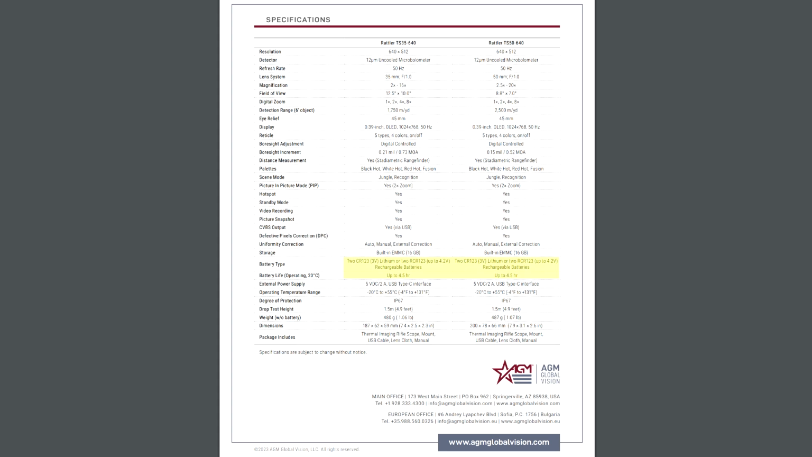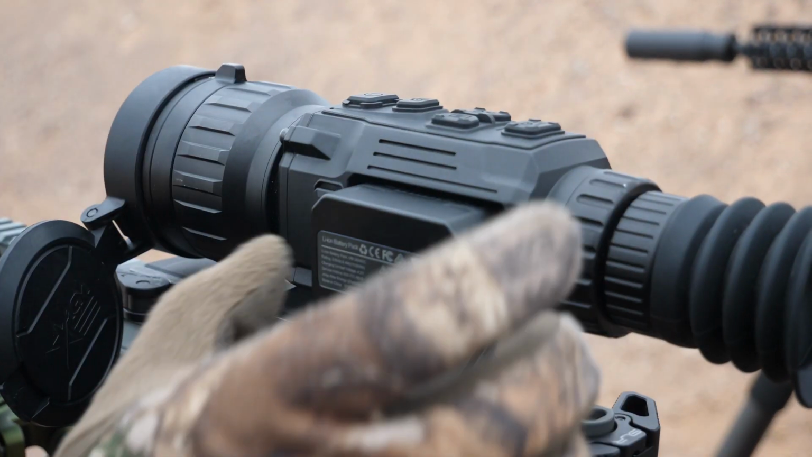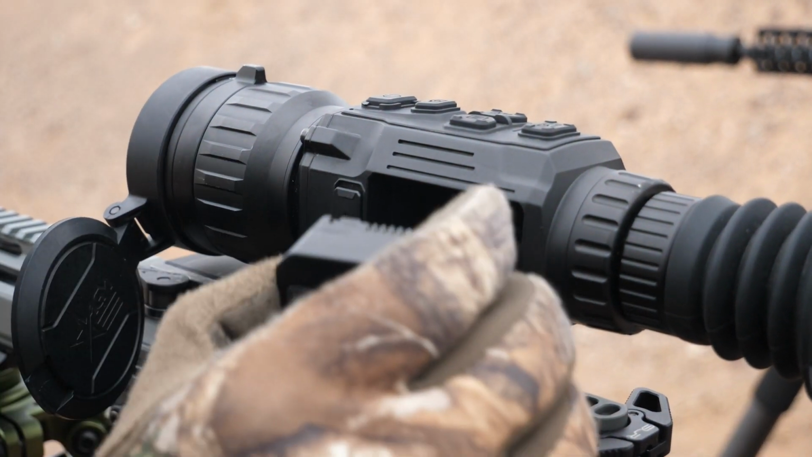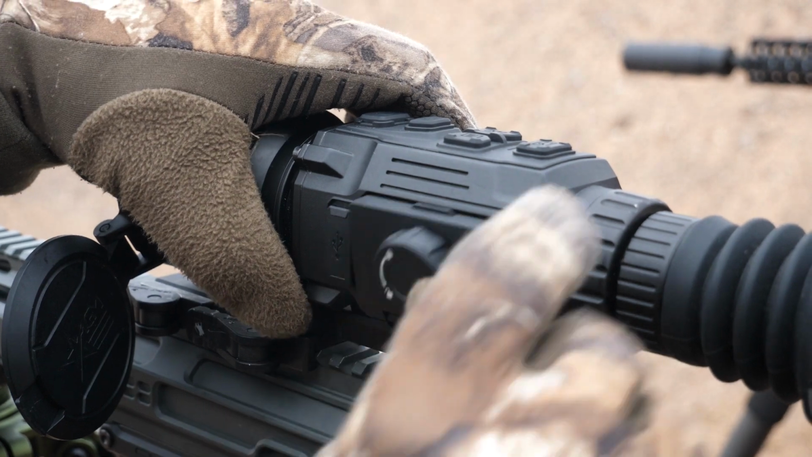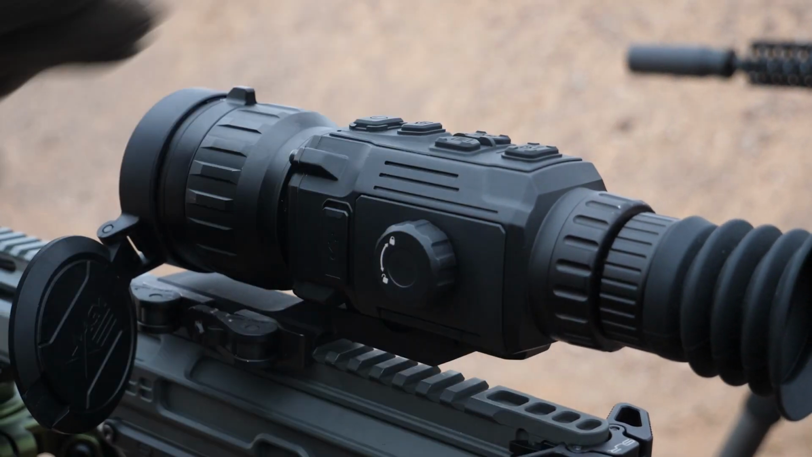The second thing to talk about is battery management. Thermals are very power-hungry devices, so if you want it to last all night, you have to be careful with how you use it. The previous generation of these AGM Rattlers ran on a pair of CR123 batteries. The V2 runs off of a proprietary battery pack, which is a bit less convenient, but it does triple the battery life. Virtually all thermal devices can also draw power from a USB battery bank, which is another way to keep them running all night.